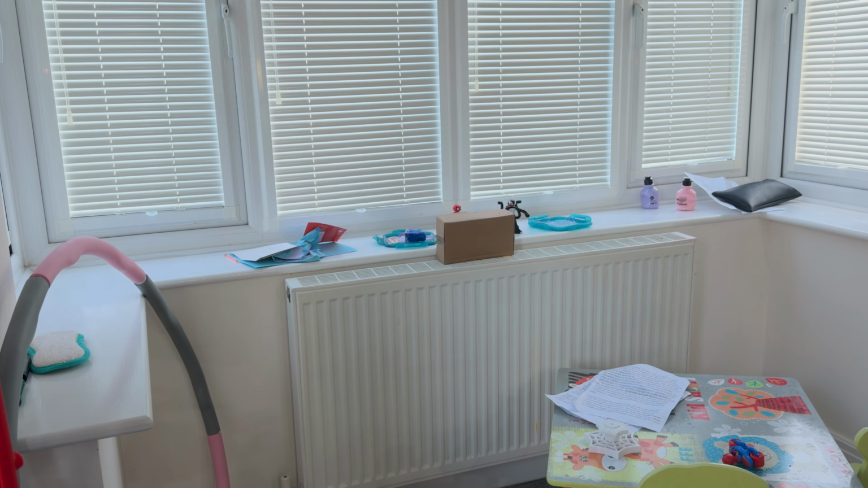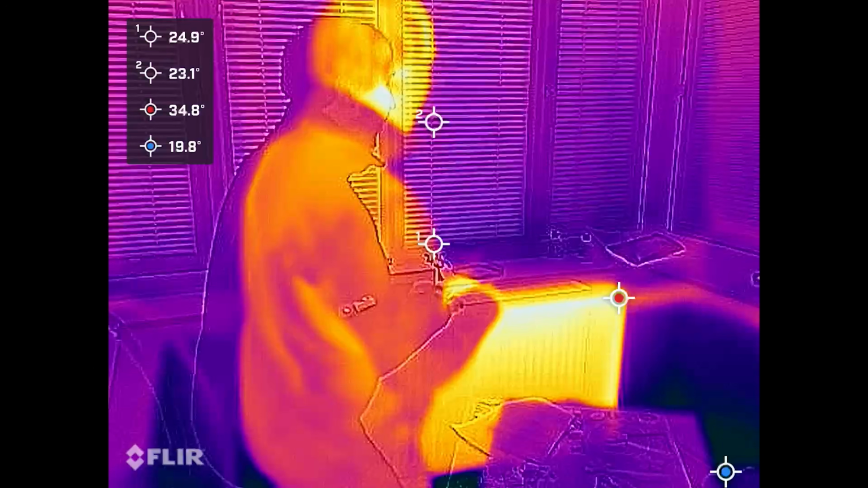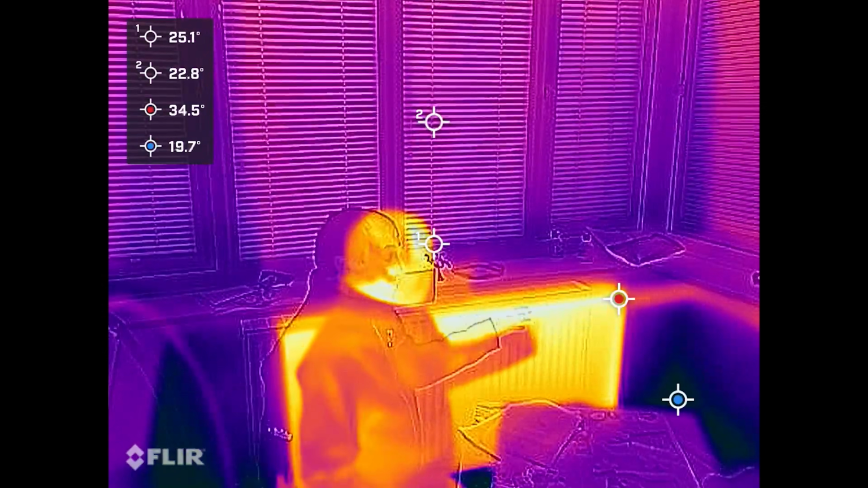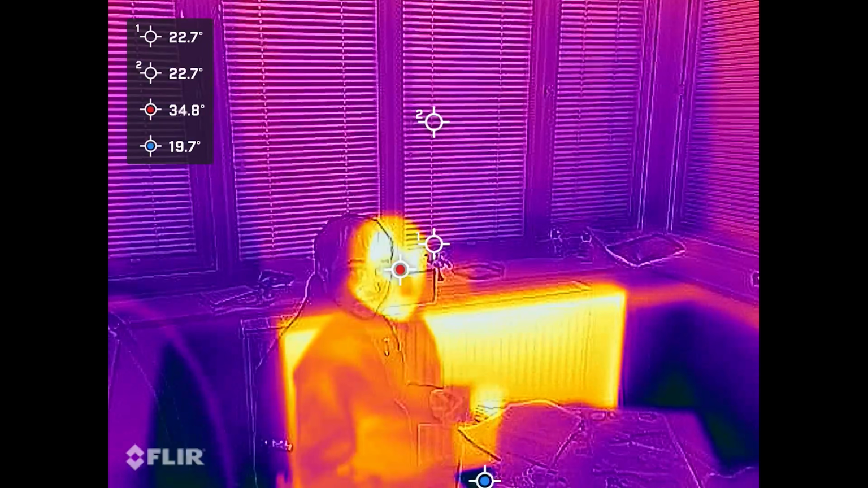Now, if you move the candle out of the way, you can see behind you is my radiator. The radiator at its hottest point today, up here, is 34 Celsius. This radiator will heat my room, will heat my house at that lower 34 degree temperature.